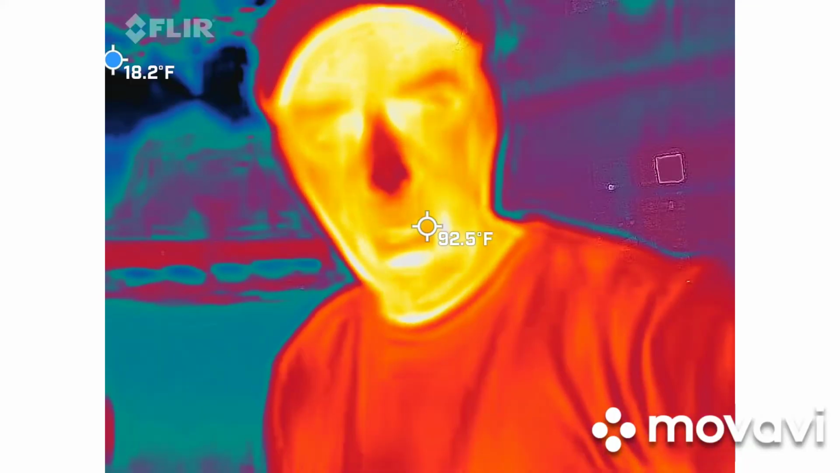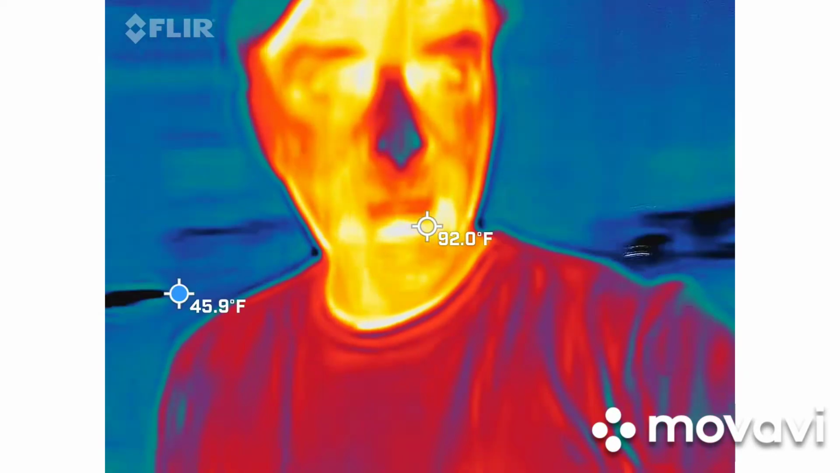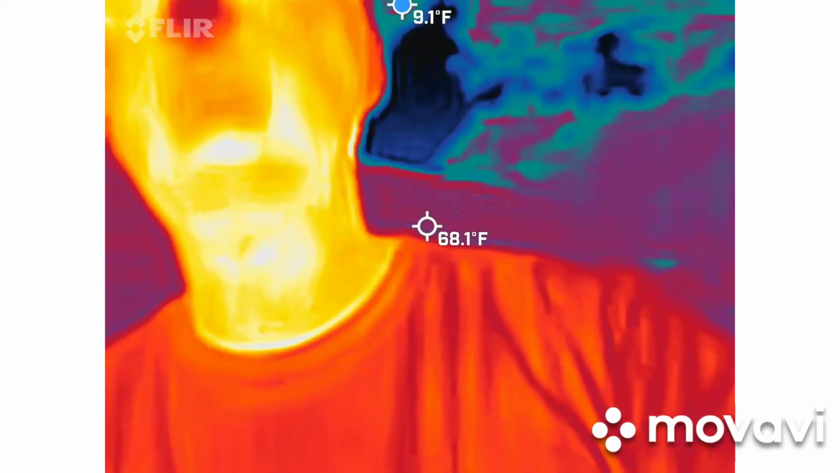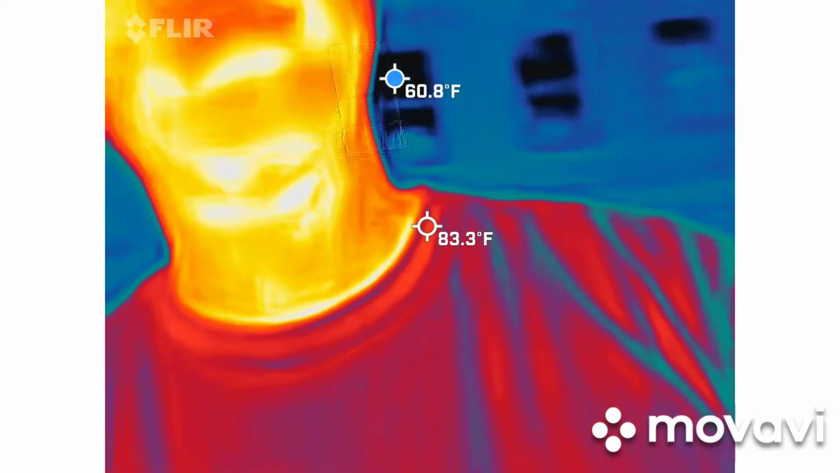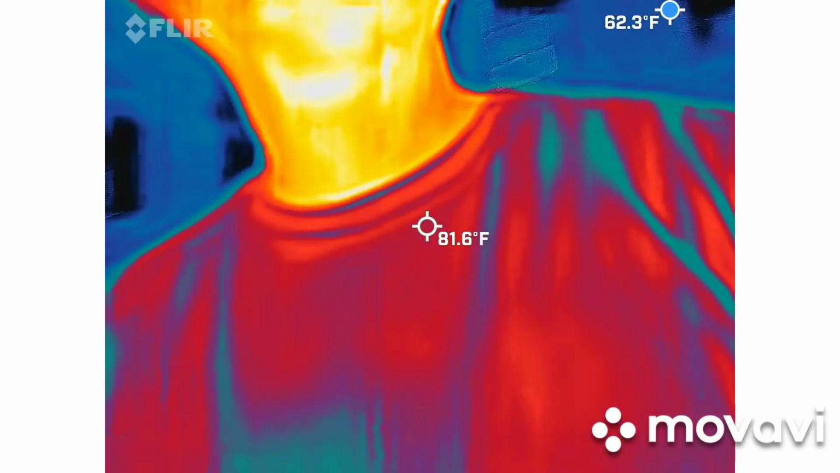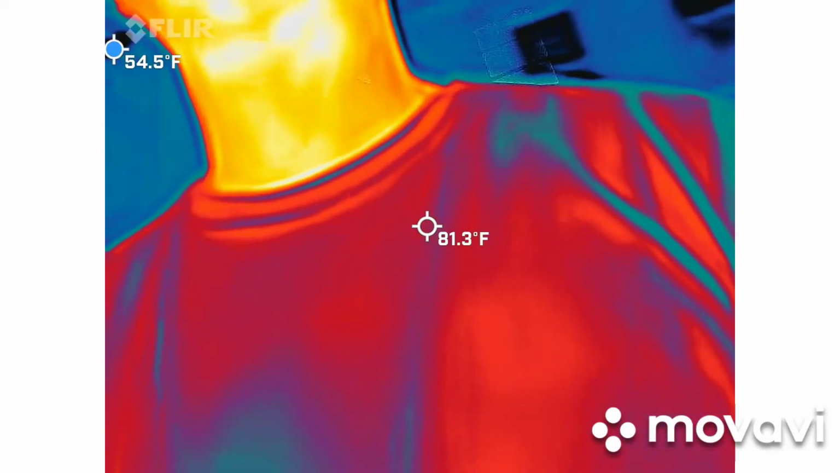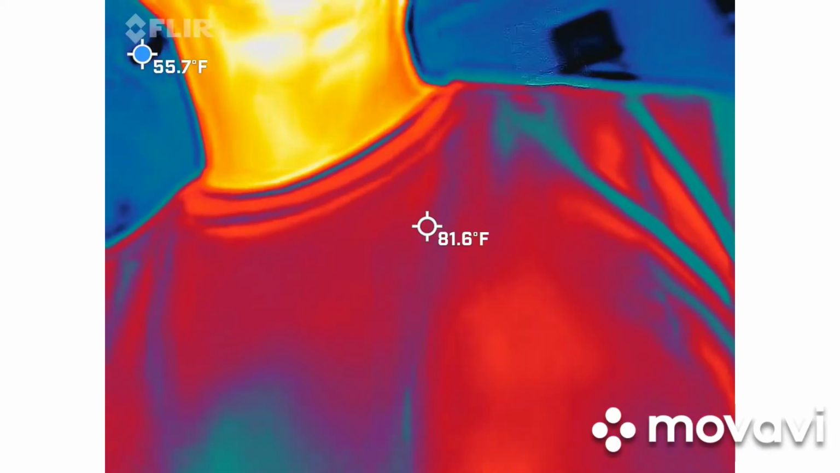Actually, looking out here, you guys should be able to see me in that camera, orange, red, and yellow. So in my bridal party, I'm usually the hottest thing in the picture. So everything around me should be somewhat blue or black. Those are our colder areas. This is set up to white hot, black cold. So we're literally looking for those blue and black spots to move on their own.